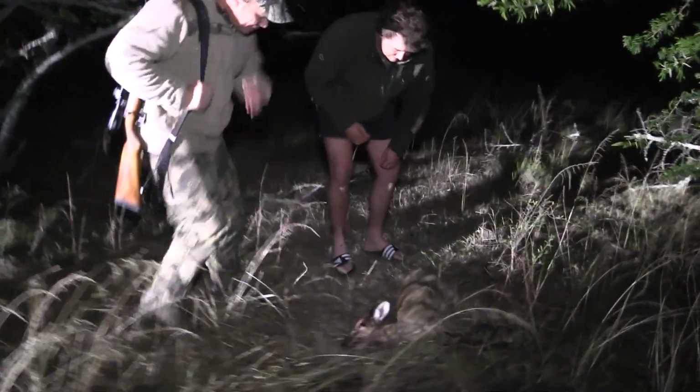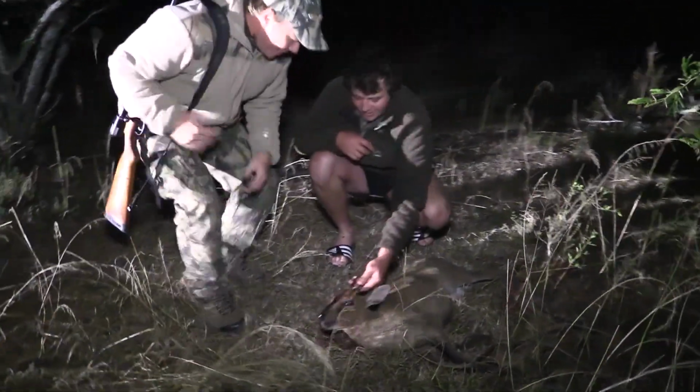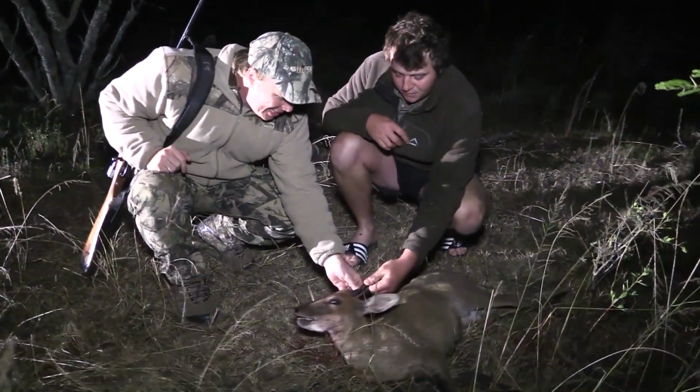And man, he was right there. I can't believe how close we got in the evening. It was unreal. Man, should we go check him out? Let's go see. Sure. He is, eh? Very nice. Very nice, eh? Look at that. Just what we looked for.